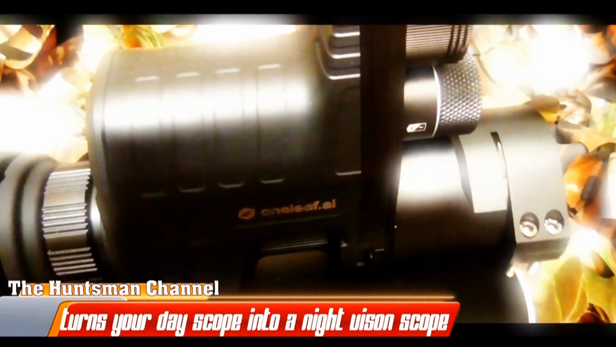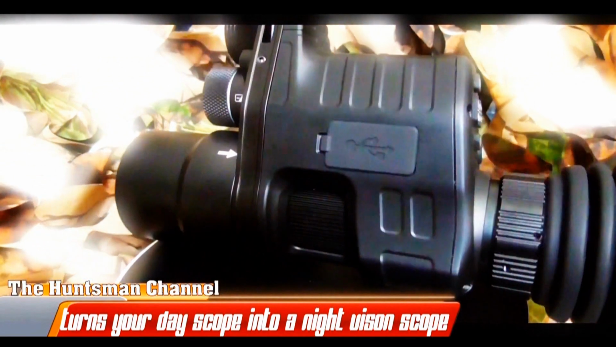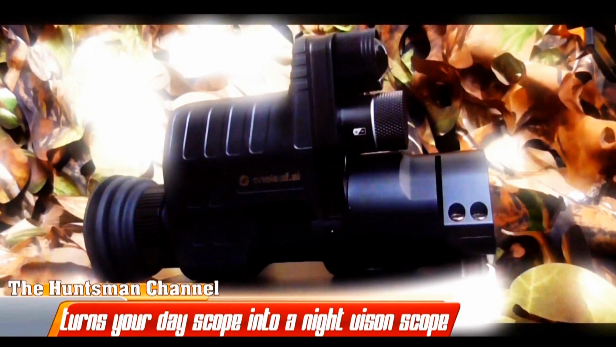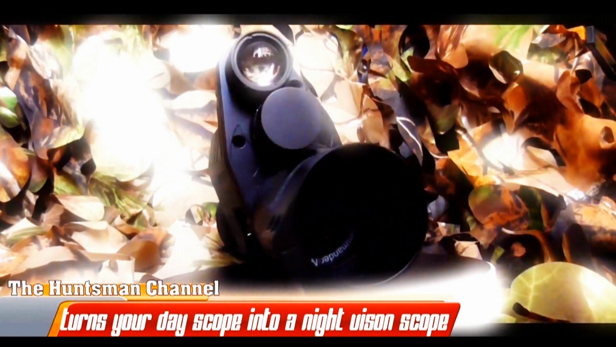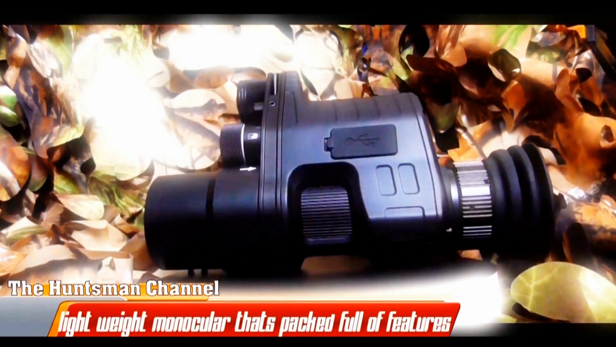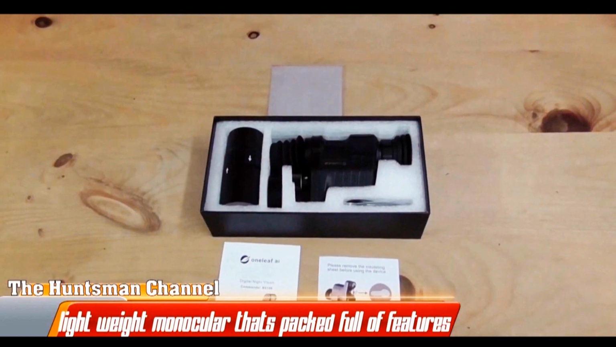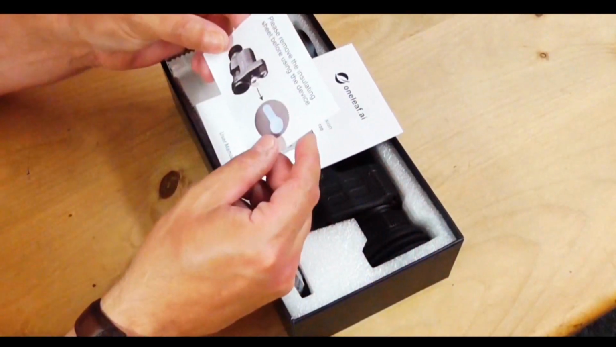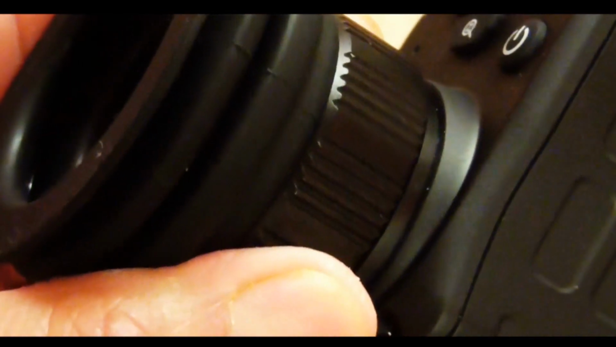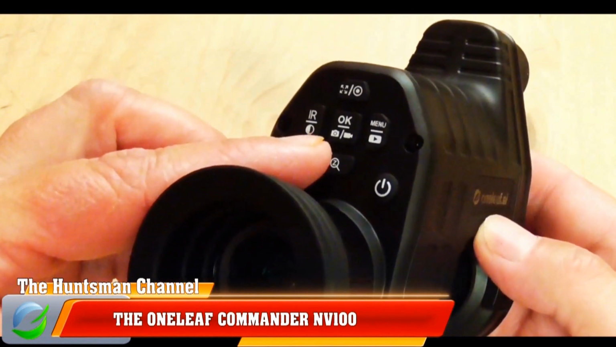Okay, so just a quick overview of the Commander NV100. It's a clip-on monocular for your day scope, a more affordable way to turn your day scope into a competent night vision setup. Now, it's recordable, videos and pictures. This one is the 16mm version, more suited to shooting out to further distances than the 12mm version. If you're an air rifle shooter, choose the 12mm version. With that you do get a wider field of view, that's ideal for air rifle ranges.